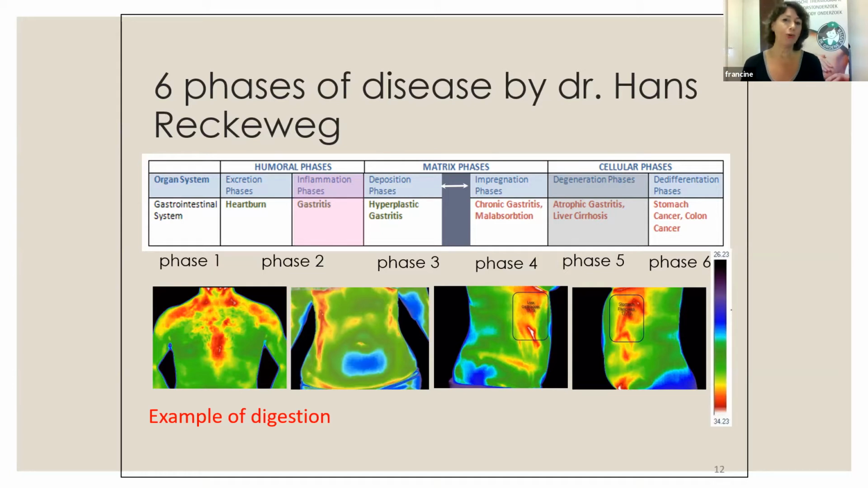But now this technique, medical thermography, is entering the medical world. It's not a new technique. It's been invented since the 1950s. But as you know, there were no good cameras, no software, no laptops, nothing. So we can work with it now for about 20 years. What we are looking at is physiology. And I want to explain that by the 6 phases of disease of Dr. Eckerich.